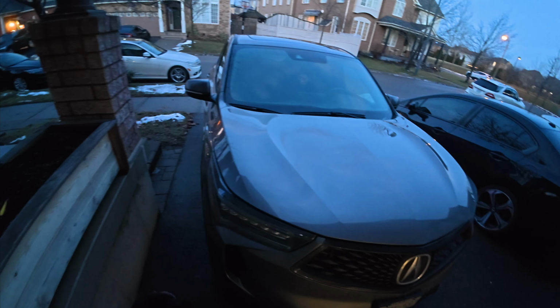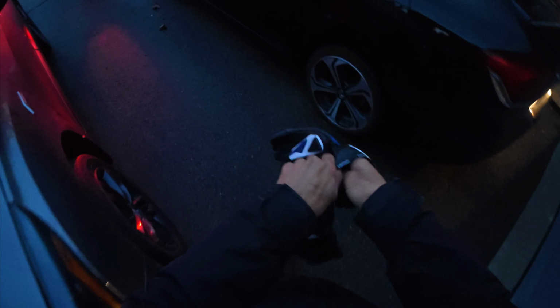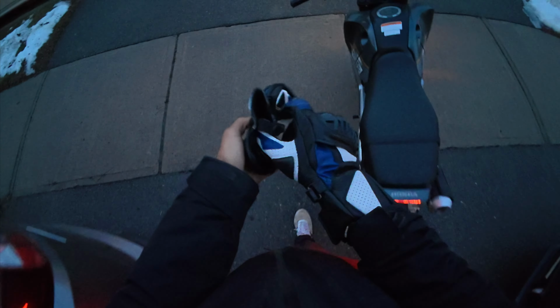So today we are trying out a new camera angle. Definitely doesn't look as good through my phone, but I thought the other one looked good and it didn't. So we're gonna try something new out because that's how it works.